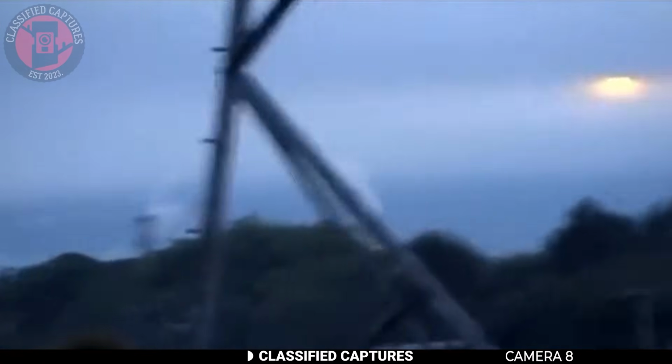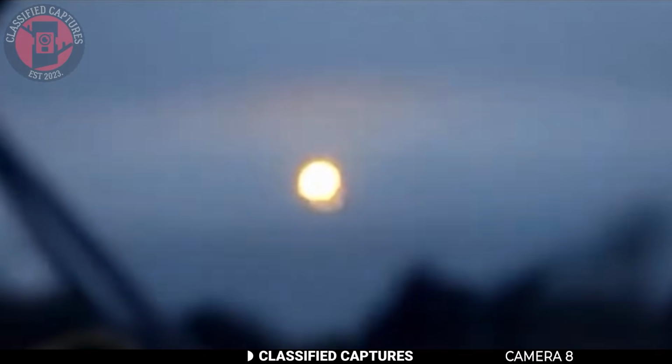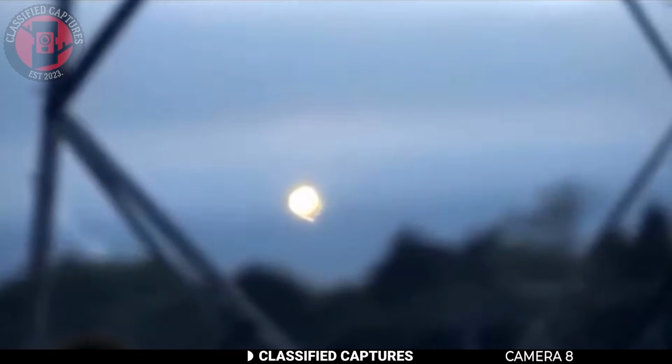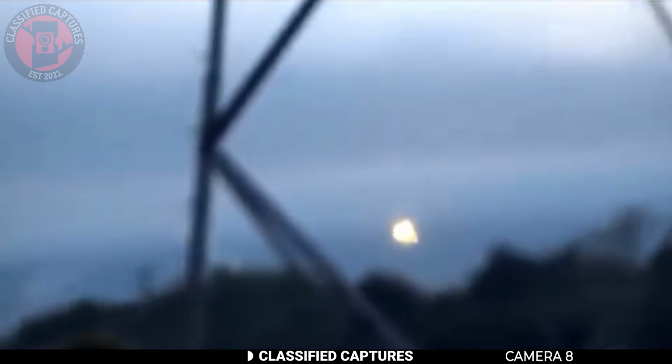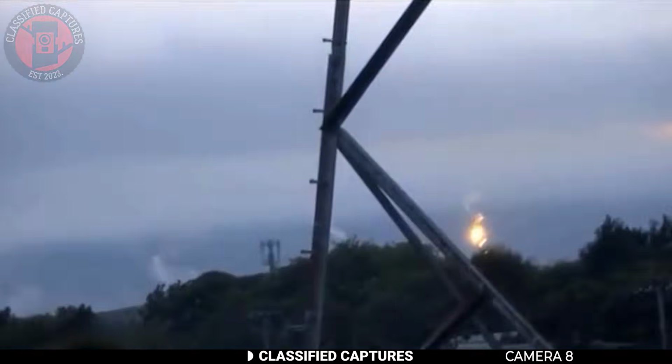But what's even more unusual is that just moments later another one followed. Same shape, same color, same silent movement through the night sky. Given the size and how bright it was, many are ruling out fireworks or lanterns. Some think these could be a plasma energy anomaly or natural atmospheric phenomena. But others are saying this could be something else entirely. But what exactly are we looking at here?